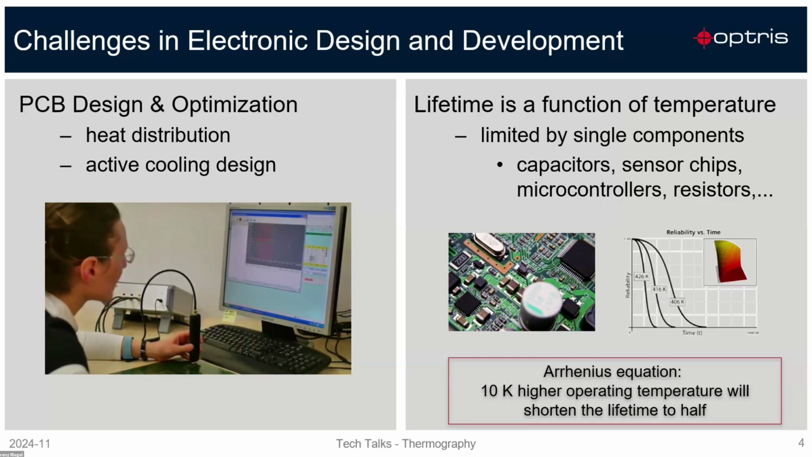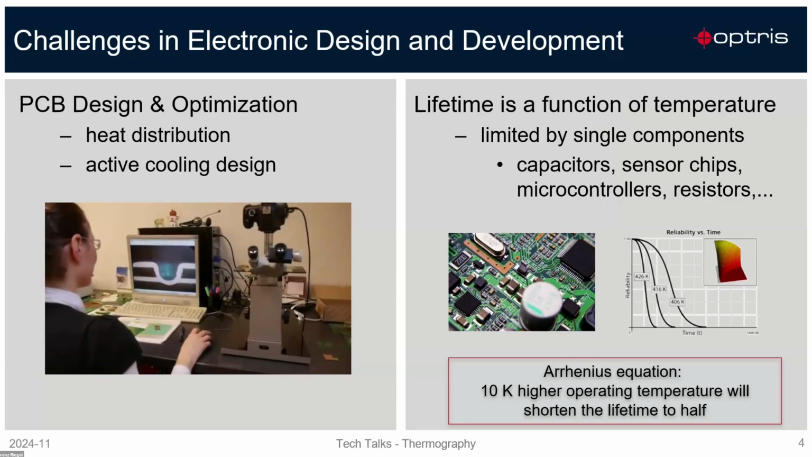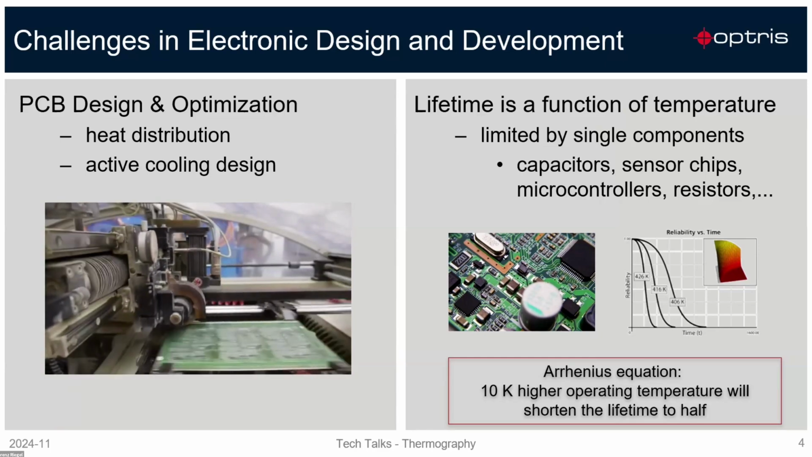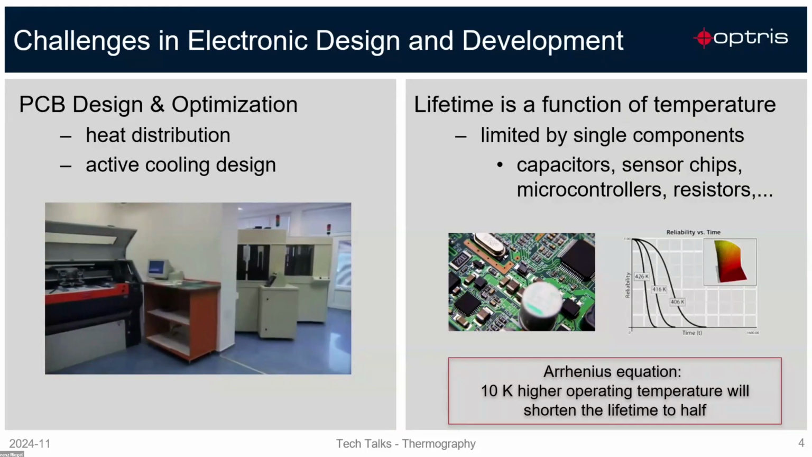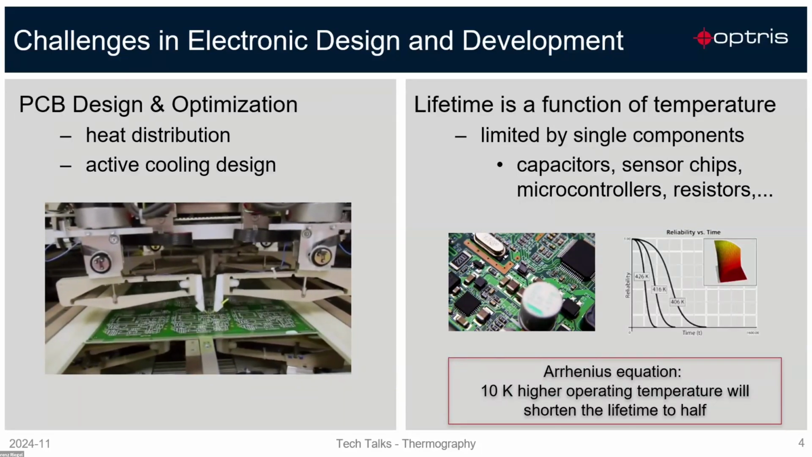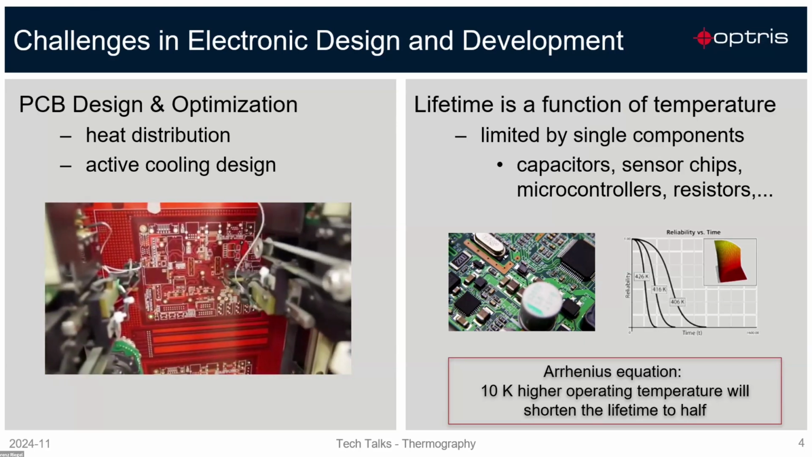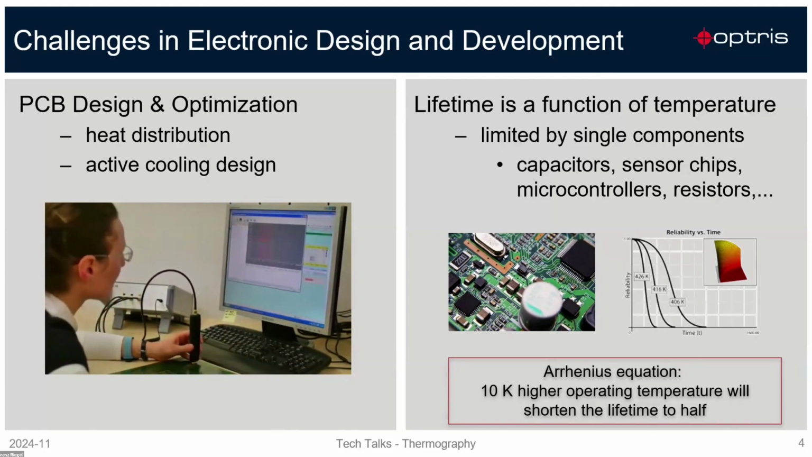And very important, what they have to keep in mind all the time is that the lifetime is a function of the temperature. That means finally the lifetime of the whole product which they are designing is a function of temperature, and this is limited by single components like capacitors, sensor chips, microcontrollers, memory chips, or something else. There is a very famous so-called Arrhenius equation, which gives the connection between the lifetime and the operating temperature. Just as one example, a 10 Kelvin higher operating temperature will shorten the lifetime of components by half.